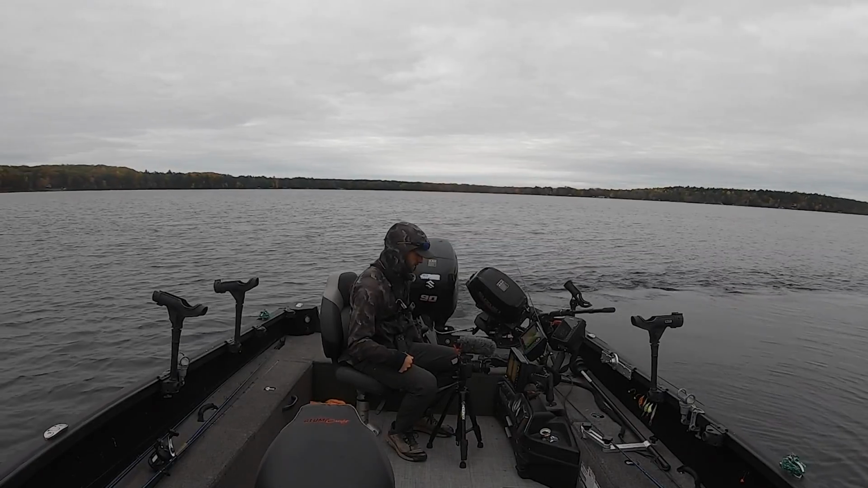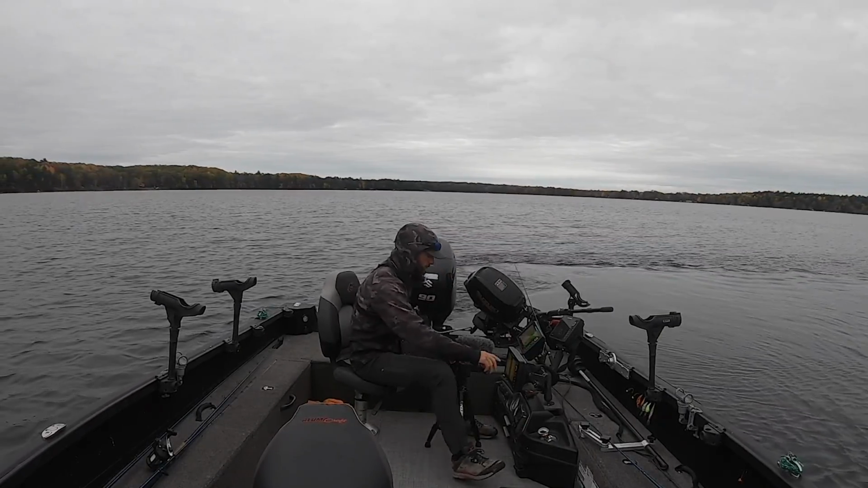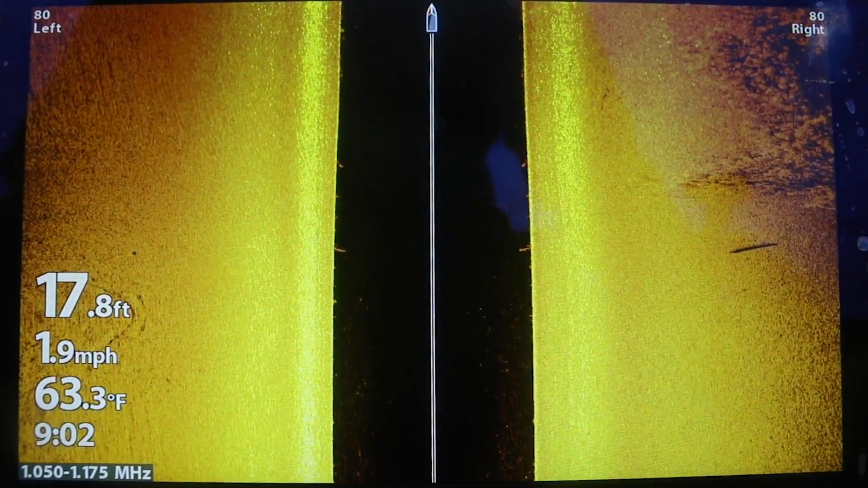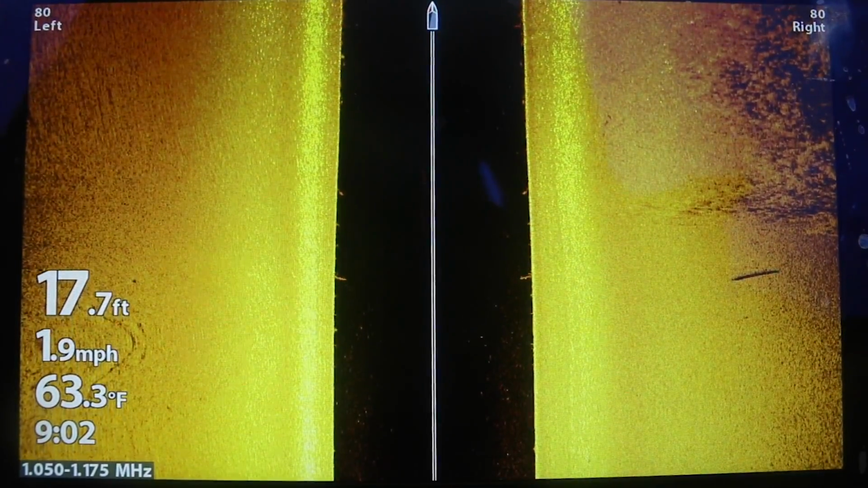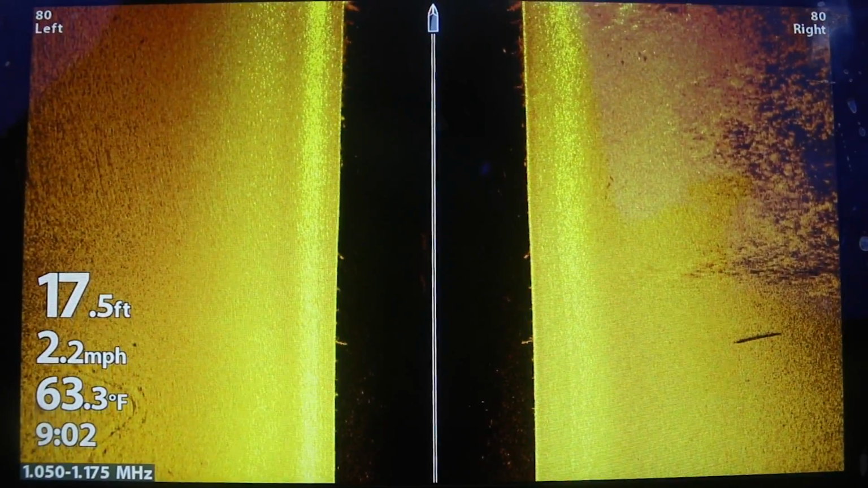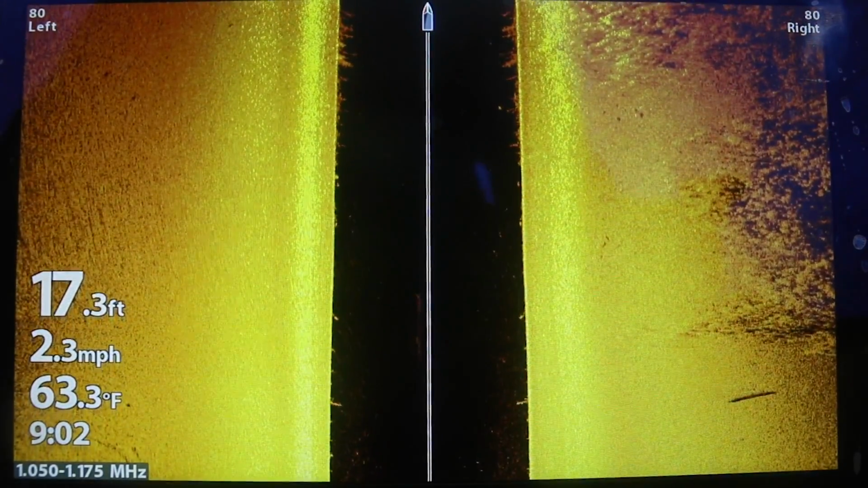So I'll loop us back through here, and we'll try to hit these fish from a little bit different direction. And you can see right here we got some more weeds on the inside of this spot. We'll keep cruising through it. And this is just the process you go through.